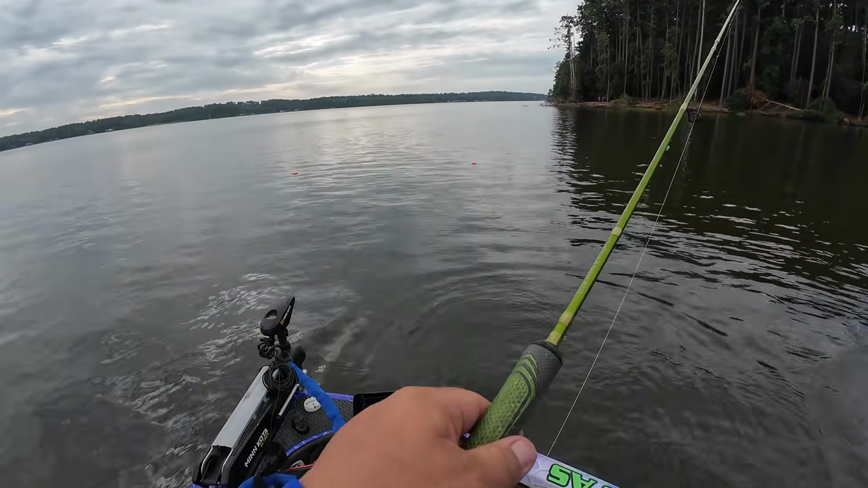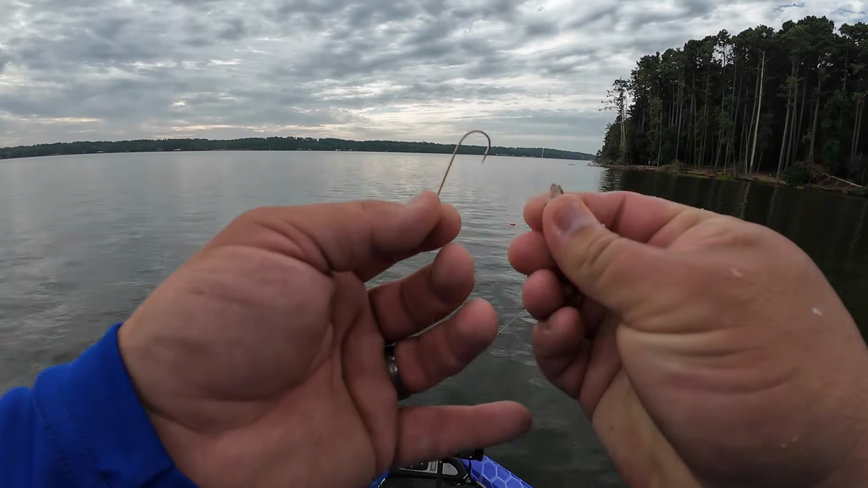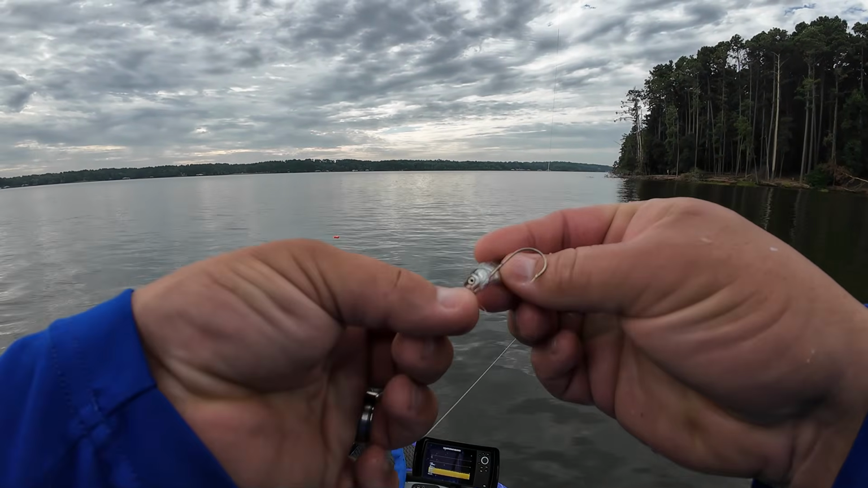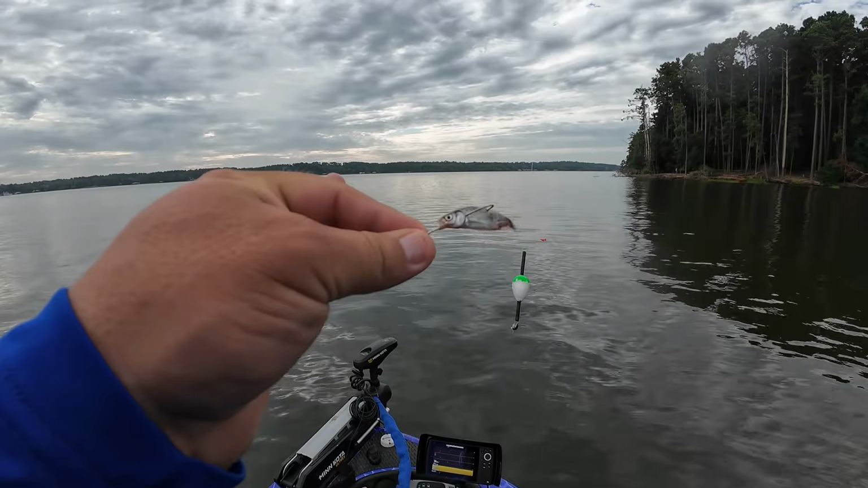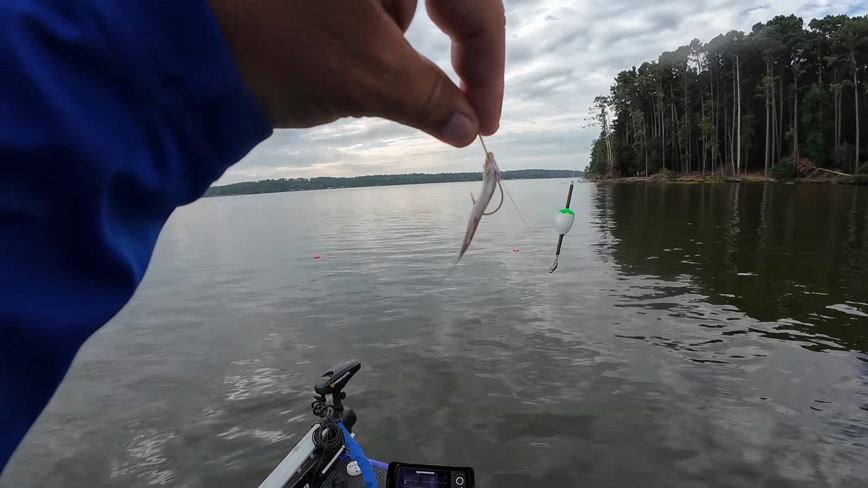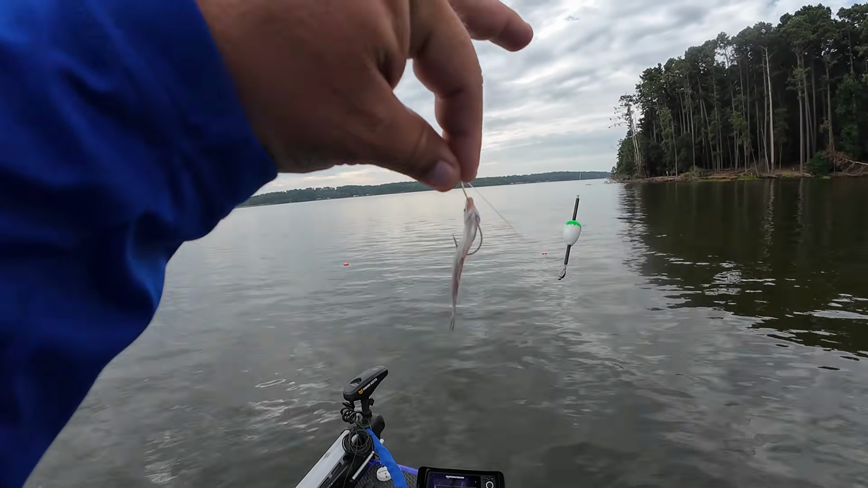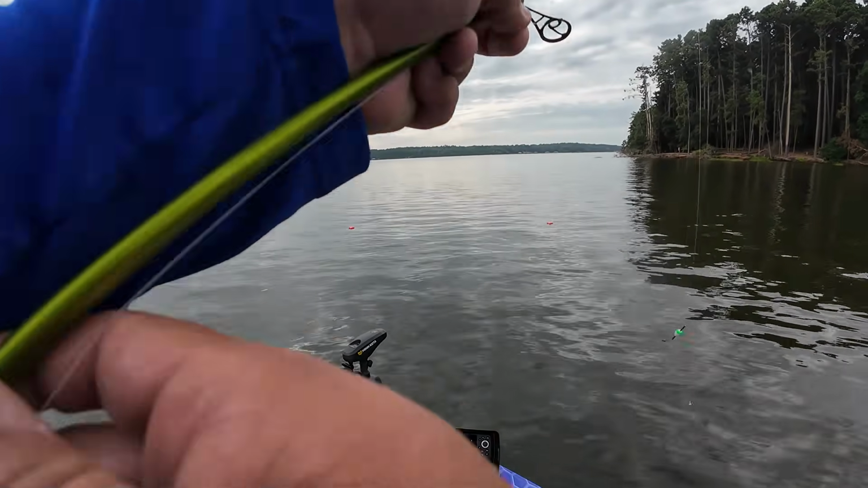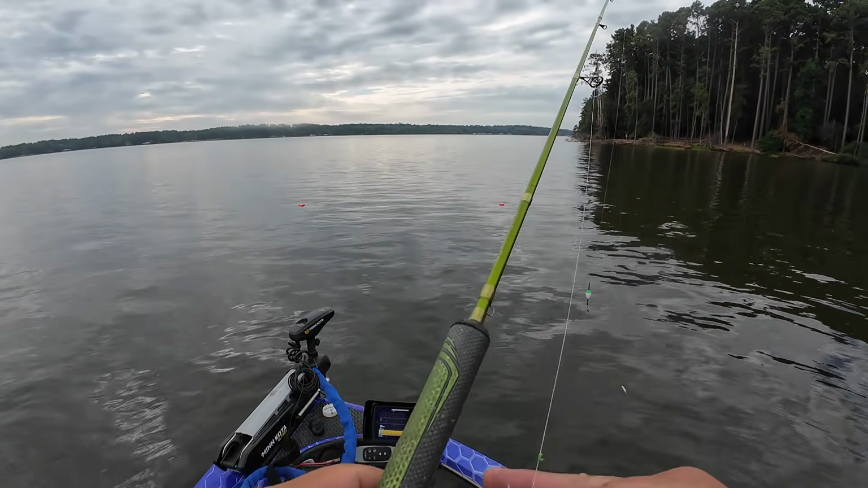That's that threading technique right there. Threading these minnows, y'all. A lot of people ask about it. In the mouth, out the gill. You're gonna turn that hook and go right in the top of the back. Look at that minnow. So that minnow is sitting there like this to these crappie. See it wiggling? When you pop that minnow and you stop it, this is what it's seeing right here. Trying to get that little reaction bite from it.